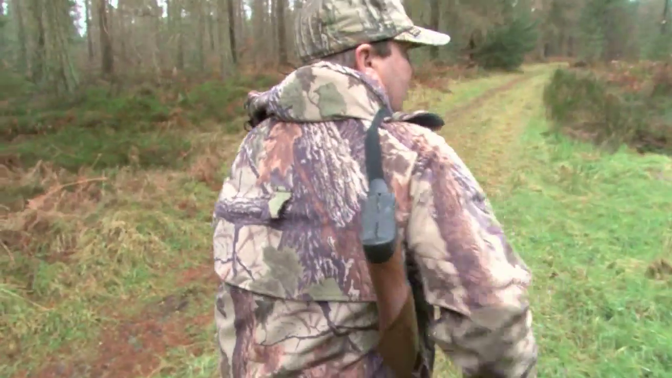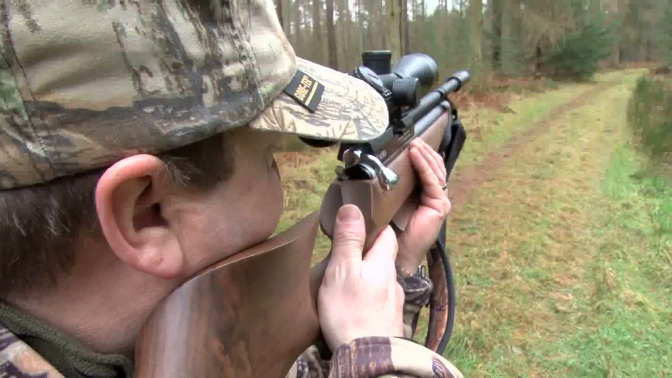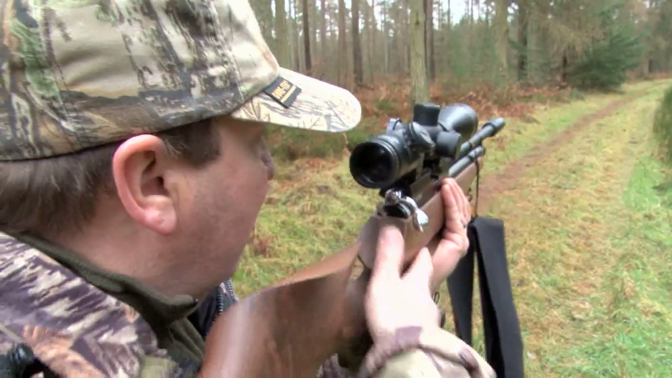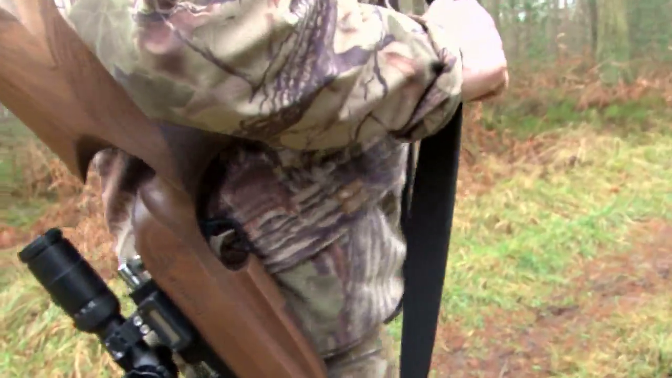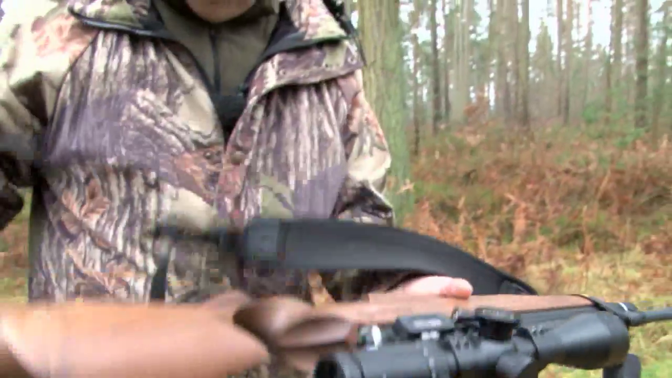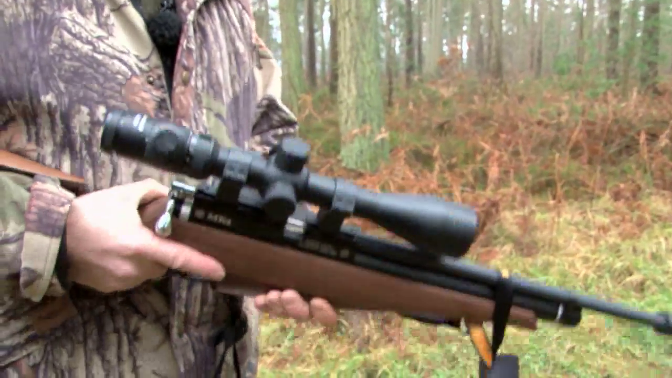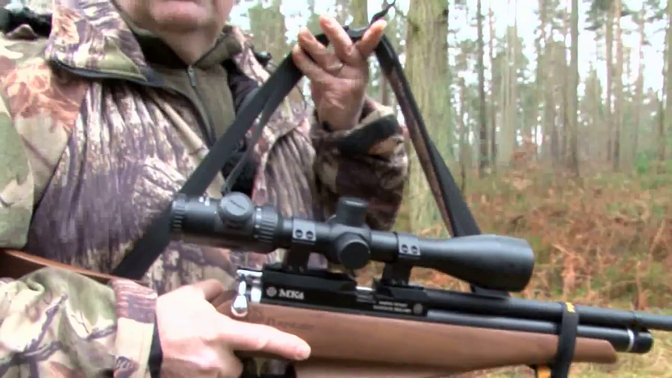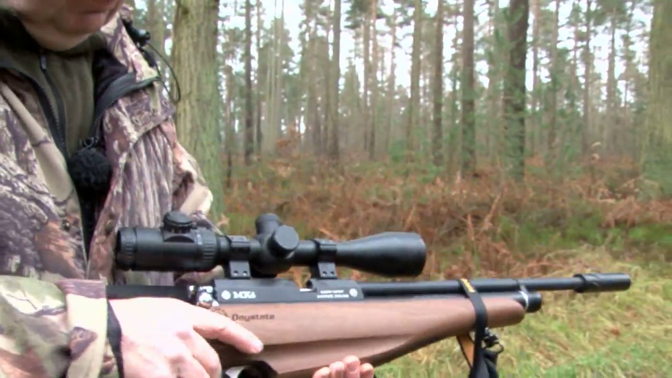I also find by having the rifle pointing downwards, it's much easier to get it up into a shot than if you're putting it off the shoulder. Although there's not an awful lot of difference, it's just a personal preference. Another thing you can do is, don't discount putting the sling on the side. It's the traditional German place of putting the sling, and actually puts the rifle flat on your back, and you can hold the rifle over your neck and it doesn't tilt so much when you're bringing it up into the aim.